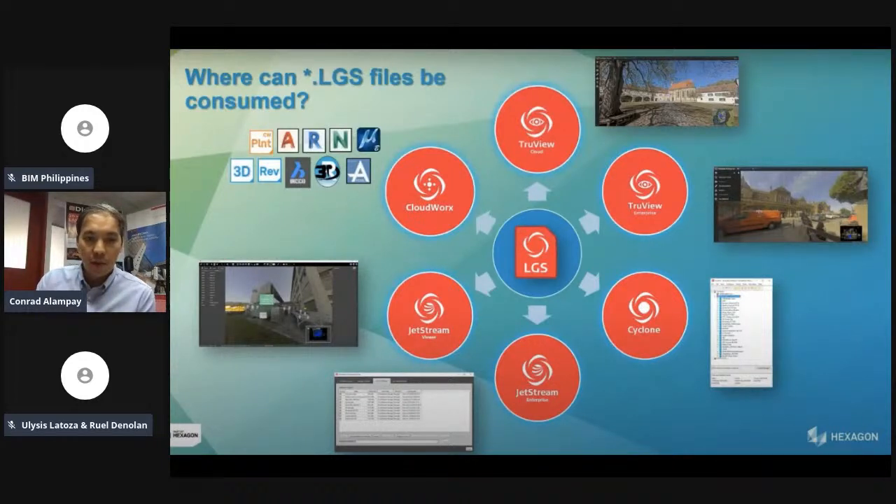Leica Geosystems has come up with its own universal file format that's going to be an LGS file, and that's what is consumed in many of the software that we are using today. So later on, we can show you how to use it, how to consume this data within your CAD platforms. But the LGS file is a file that's going to be around for a long time, and it's going to be a standard as we now start to see more of these point clouds in our projects.